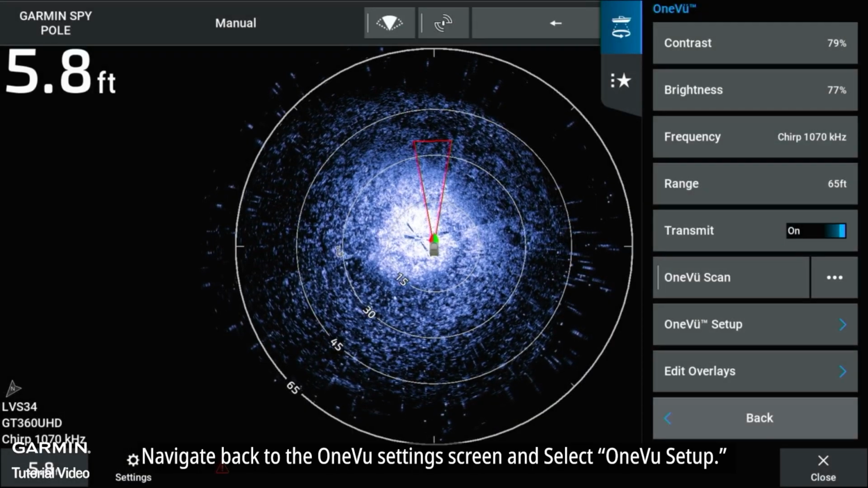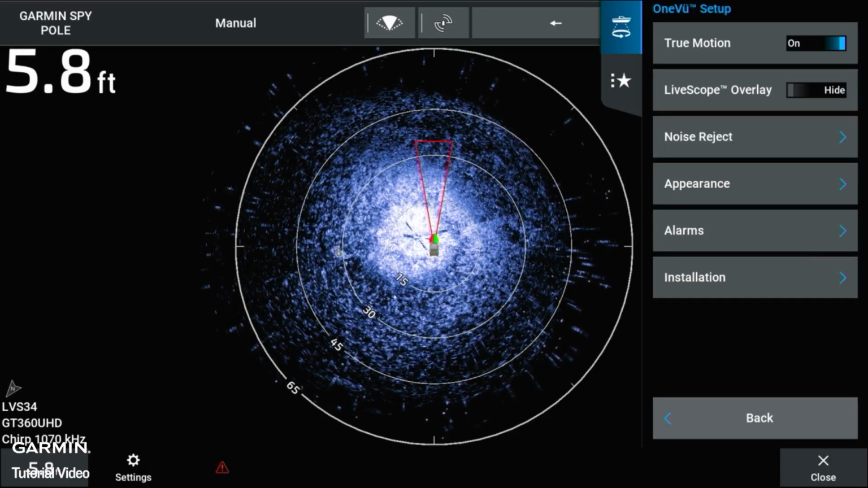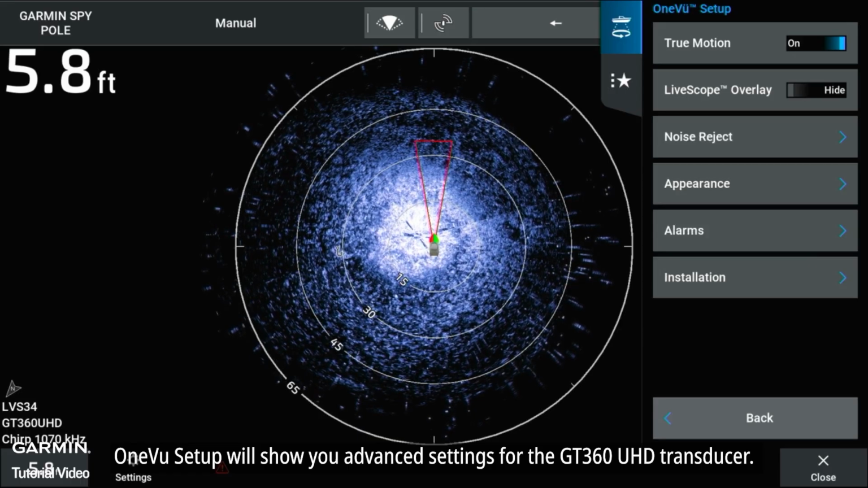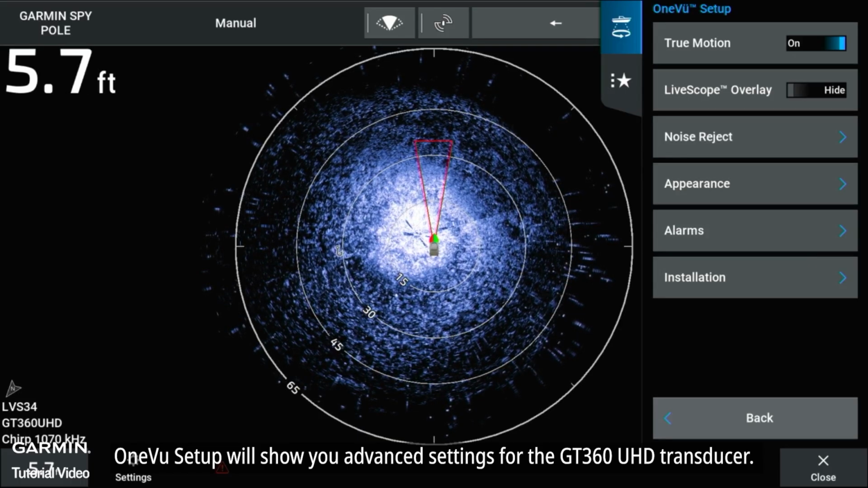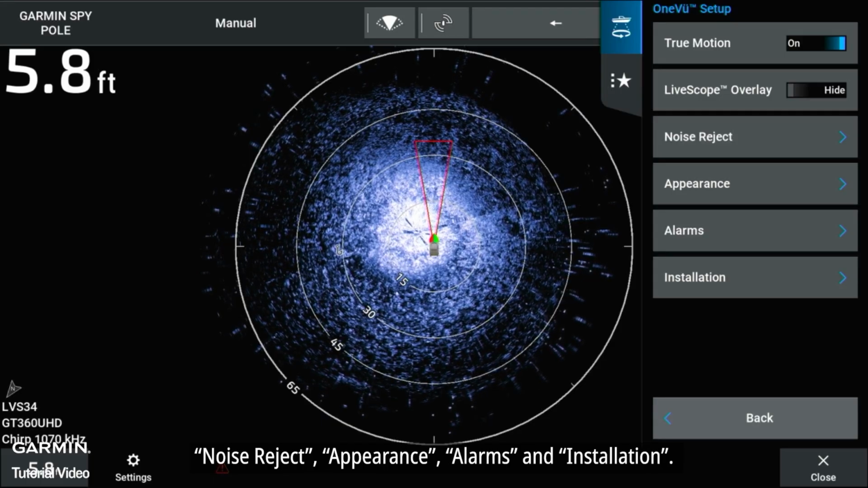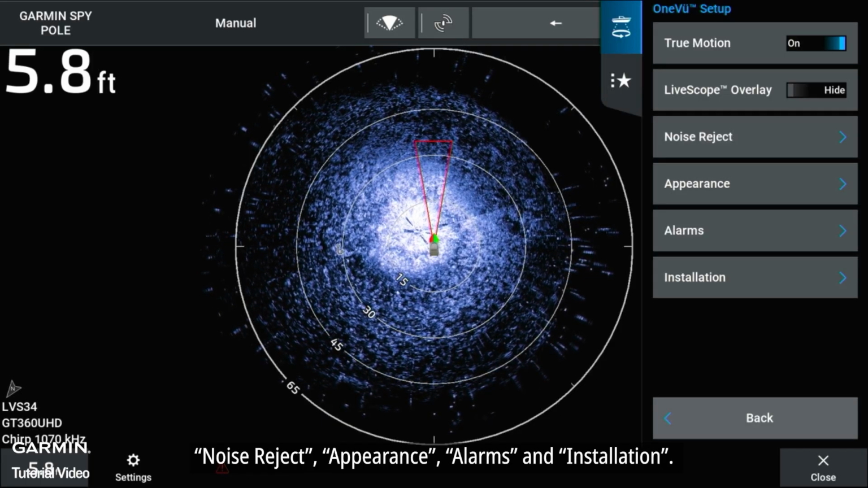Navigate back to the OneVu settings screen and select OneVu Setup. OneVu Setup will show you advanced settings for the GT360 UHD transducer. This includes TrueMotion, LiveScope Overlay, noise reject, appearance alarms, and installation.